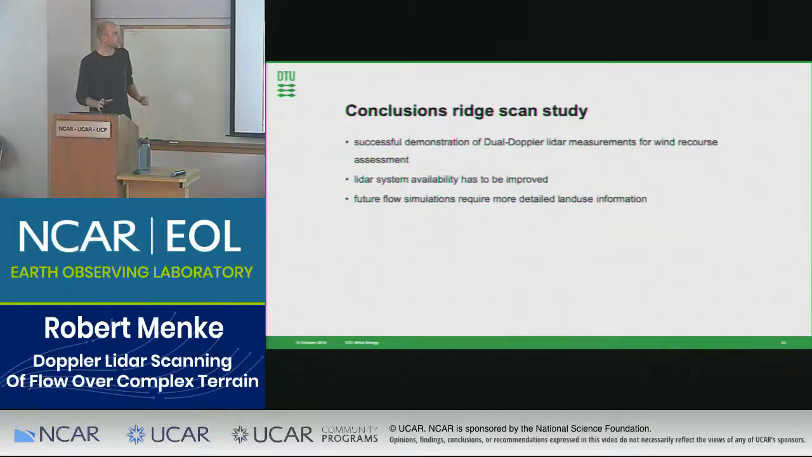And concluding all of this, we could see that it was a successful demonstration that dual Doppler systems can be used for wind resource assessment in complex terrain. In future we have to work on the availability of the systems, so that they run more stably and we have more data available. And flow simulations really rely on the characterization of the surface friction, and it's important to have very detailed data to get it right.